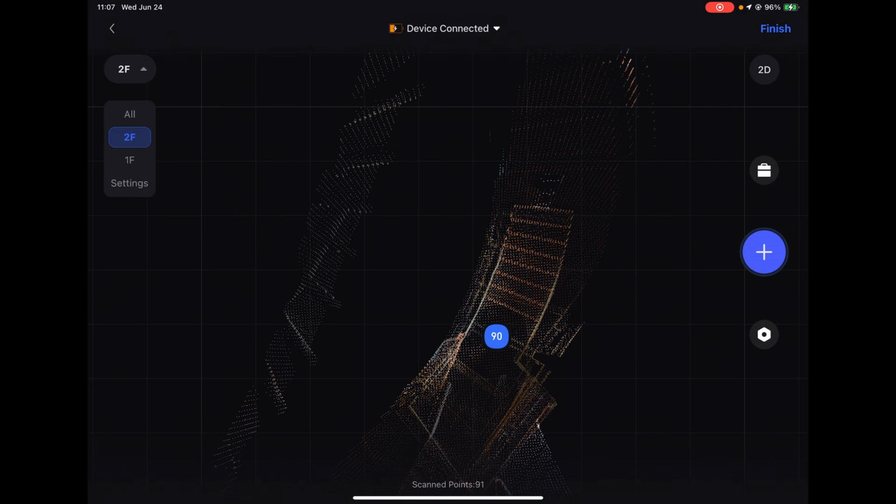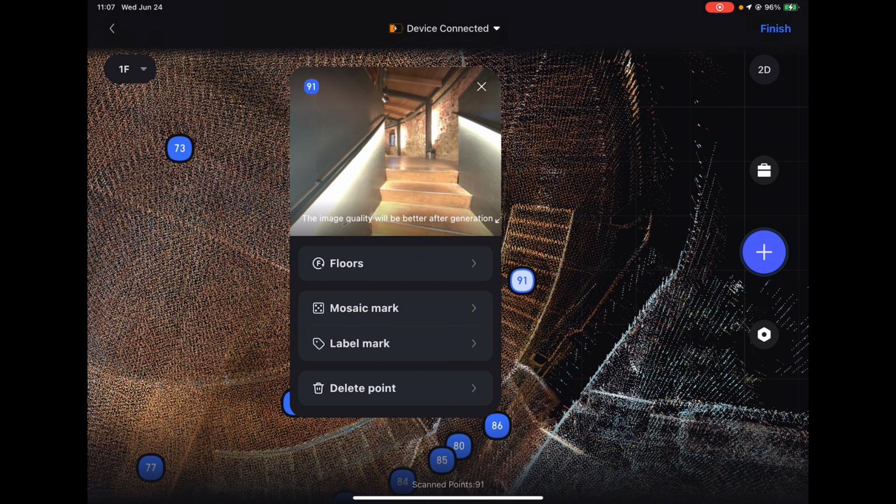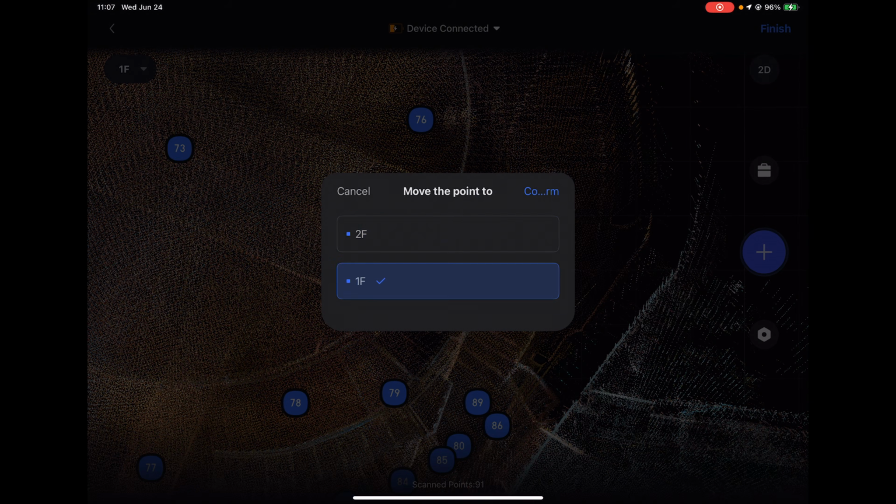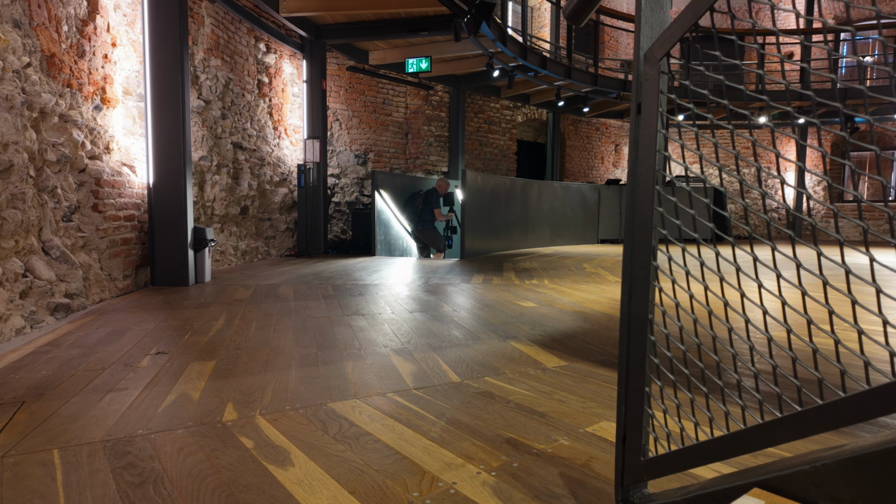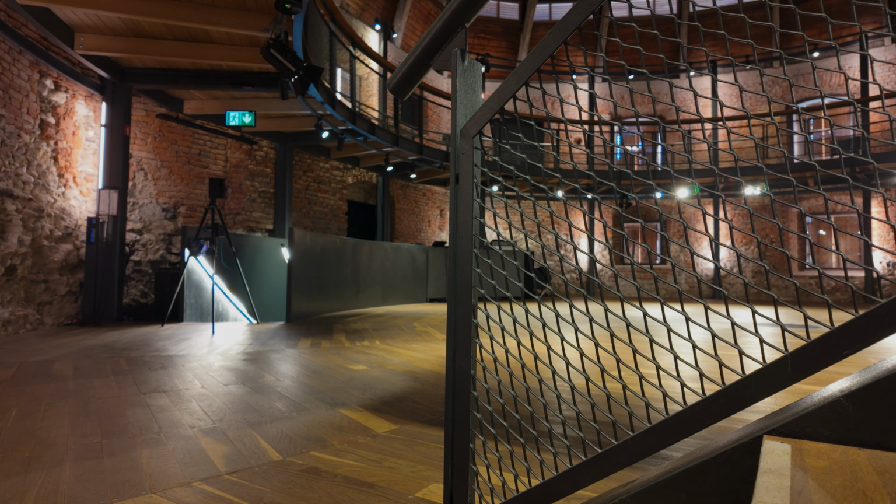We'll go ahead back to the first floor view or to all, go back to 91 and put that on 2F as well. So I've just moved these 2 to the second floor, and now I'll leave it on the second floor and continue scanning. And of course, everything else I add will get added to this second floor.